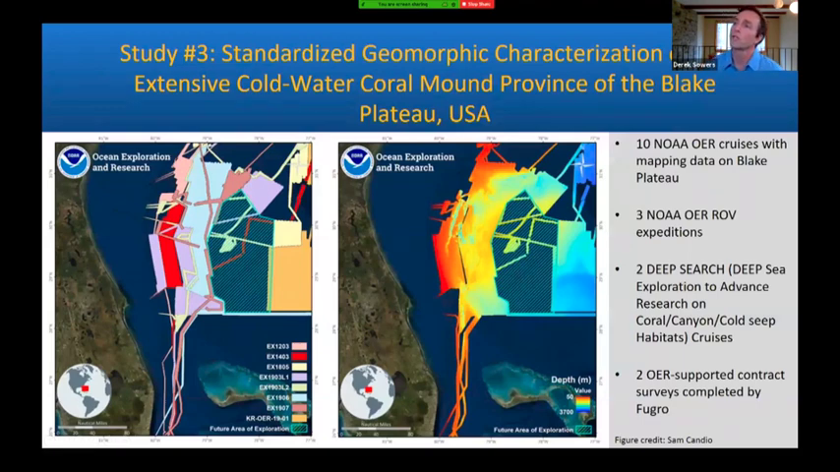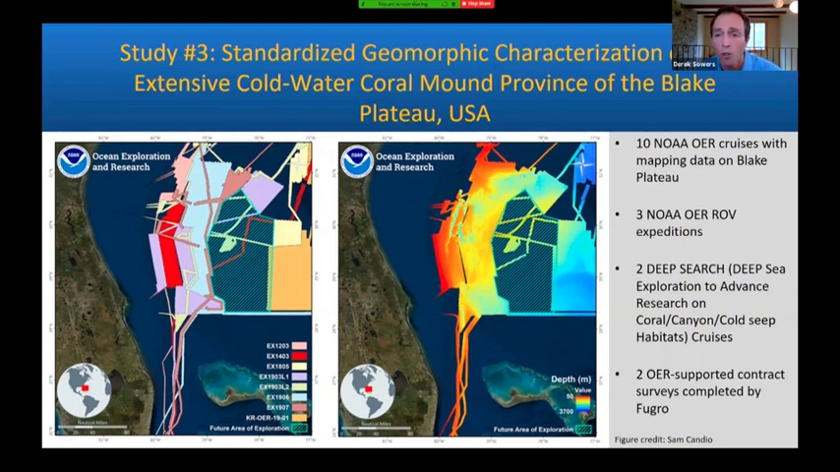Study 3 is looking at standardized geomorphic characterization of the extensive cold water coral mounds of the Blake Plateau, USA. The maps on the left are off the east coast of Florida and Georgia. The different colored polygons you see are separate exploration mapping cruises completed by NOAA's Office of Ocean Exploration and Research using NOAA Ship Okeanos Explorer. The map on the right shows the resulting bathymetric data. As you can see, we've been systematically mapping this region since 2012. The green striped area you see is yet to be mapped, and hopefully we'll get to that this coming field season.